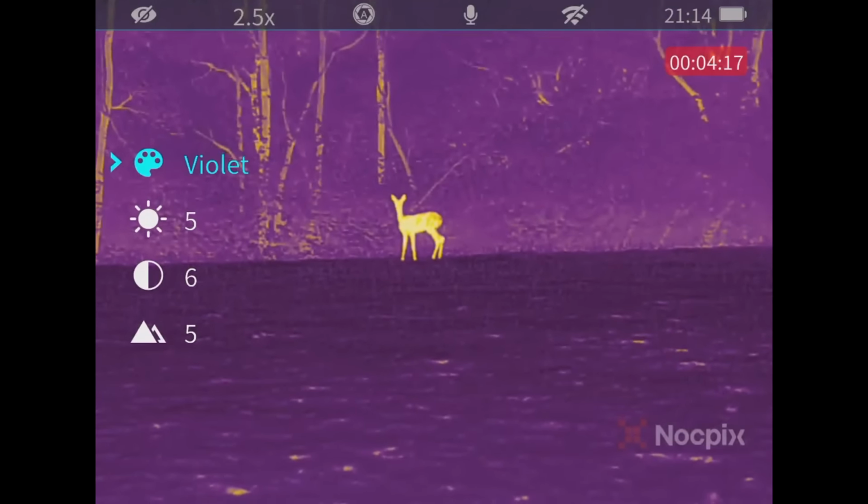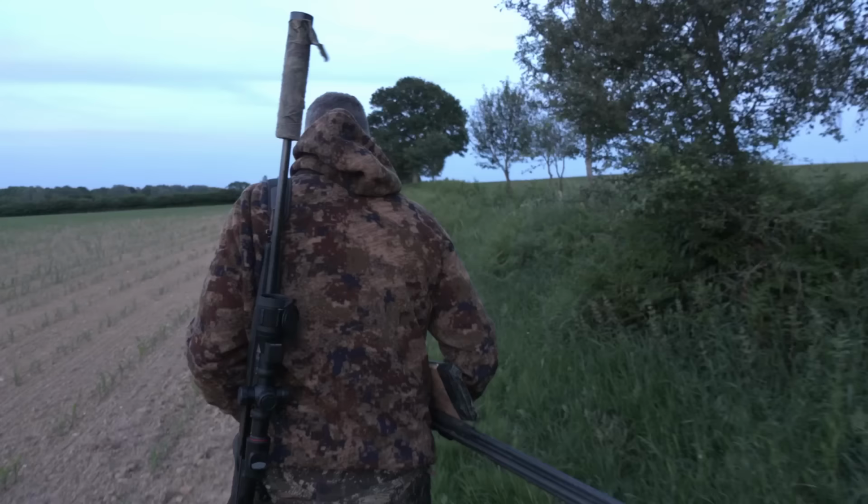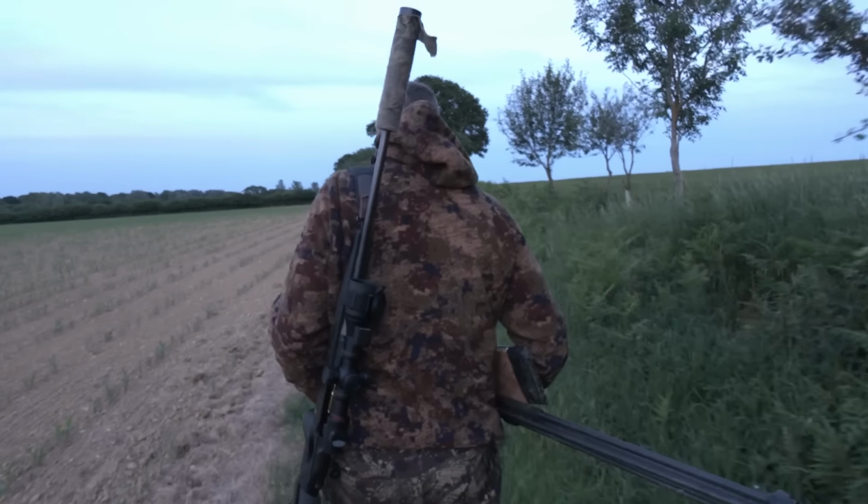I can go around with a black hot and go past stuff because I'm used to everything white hot. But if I go past it with a white hot, I'm straight on it. Just a minute, when I came down here to have a look, there was a couple of skylarks out here. It was quite funny watching them. They showed up really nice.